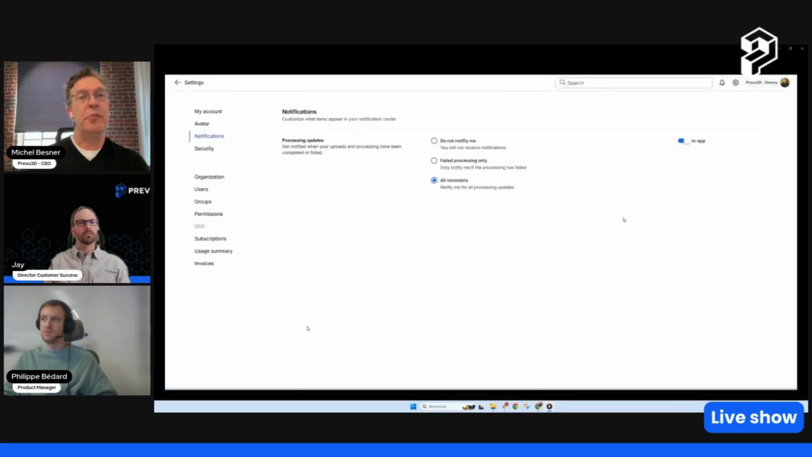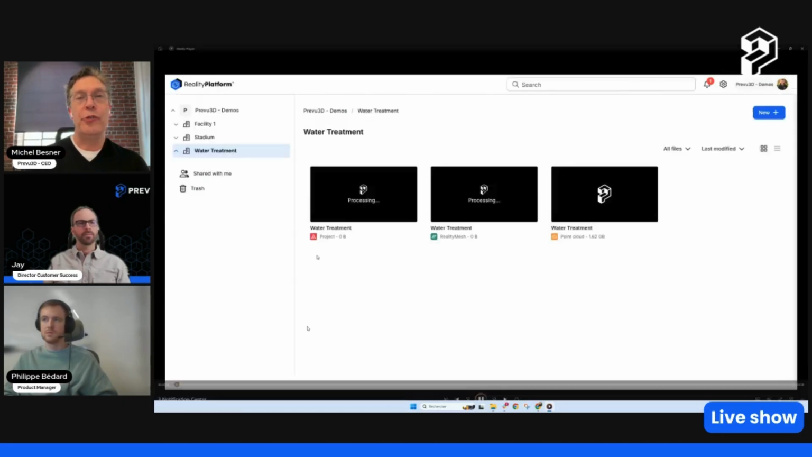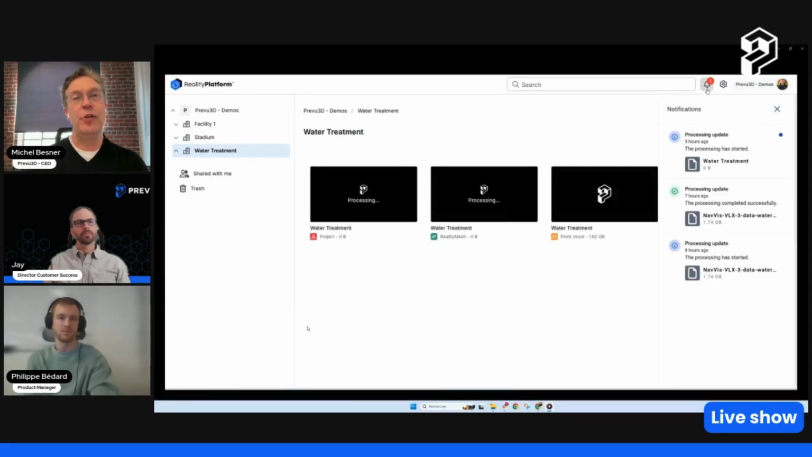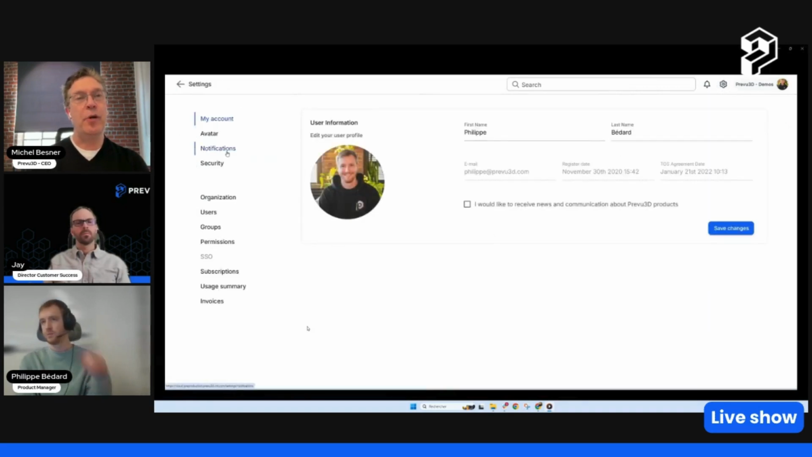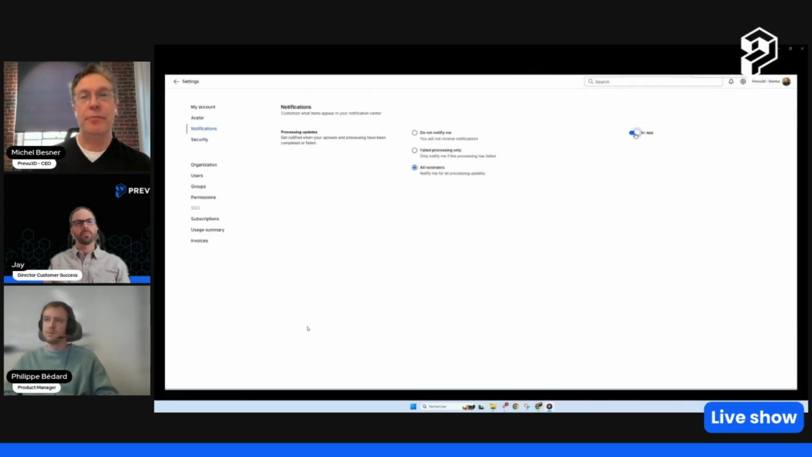And of course, you can customize some of the settings of what you want to see or not in your notification center. These little details make the product a lot more usable and easier to understand, with notifications to know, okay, this specific processing job that I launched yesterday or a few hours ago, is it still processing or is it ready? We'll add more capabilities on that in the next few releases, but that's definitely another key part of how we're improving the maturity of the web platform.